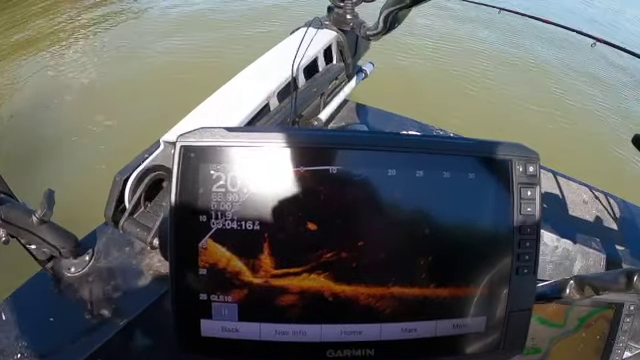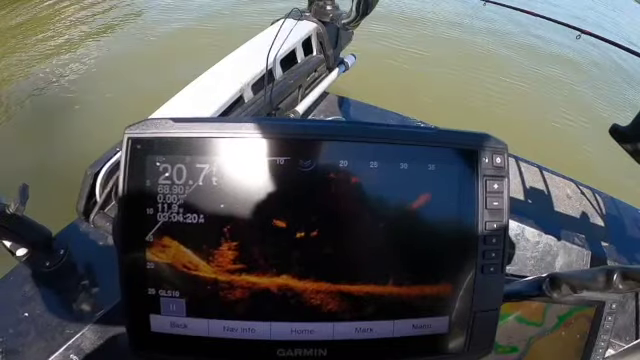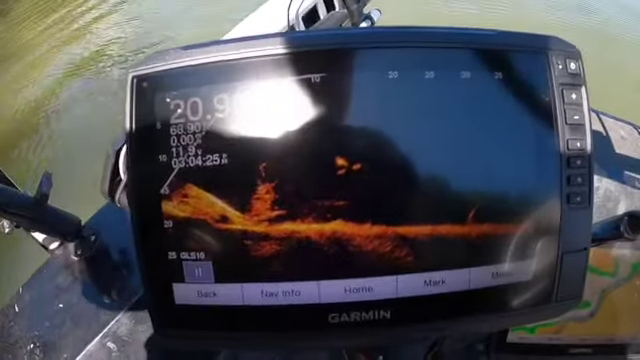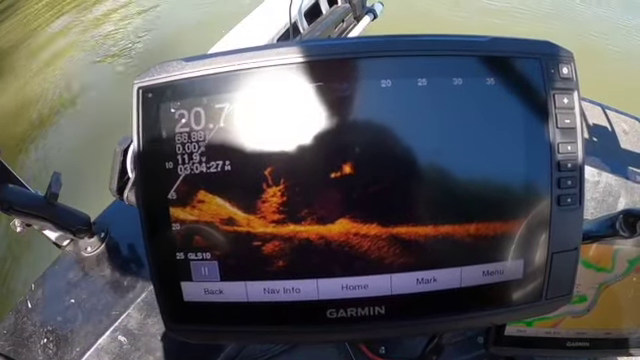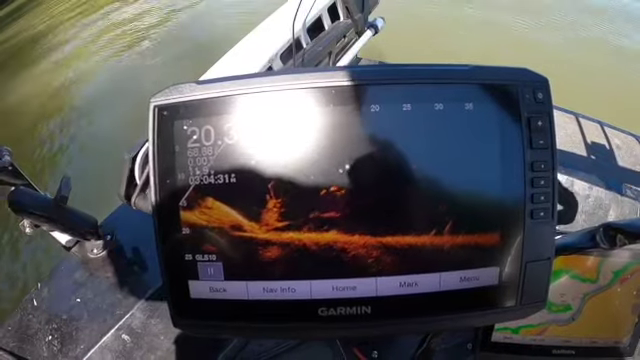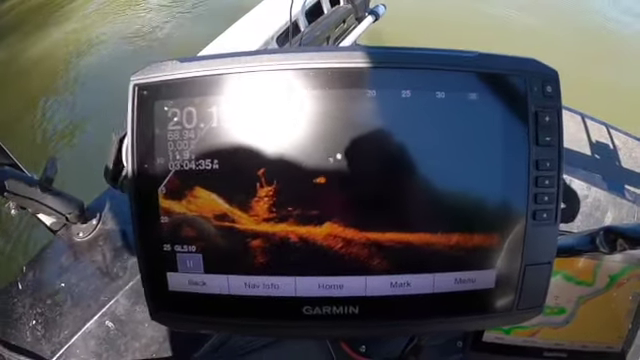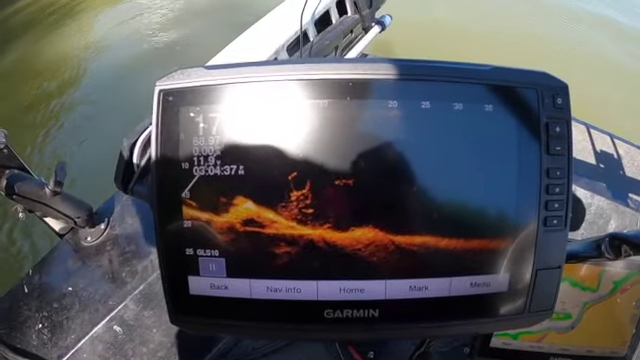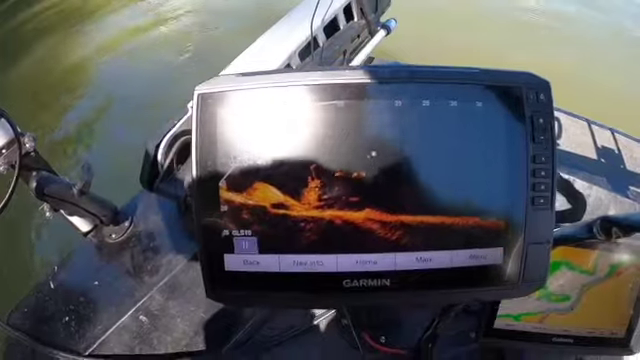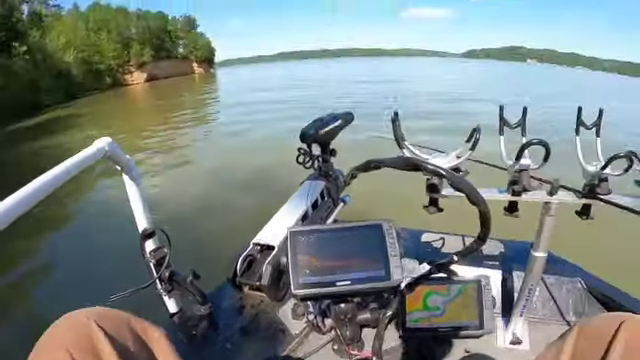Have to move the transducer a little bit. Now he's turned. He's going right back into the right now. Met his buddy. They didn't even stop. They just kept going by one another. Well, he's turned around. I don't guess fish have buddies.